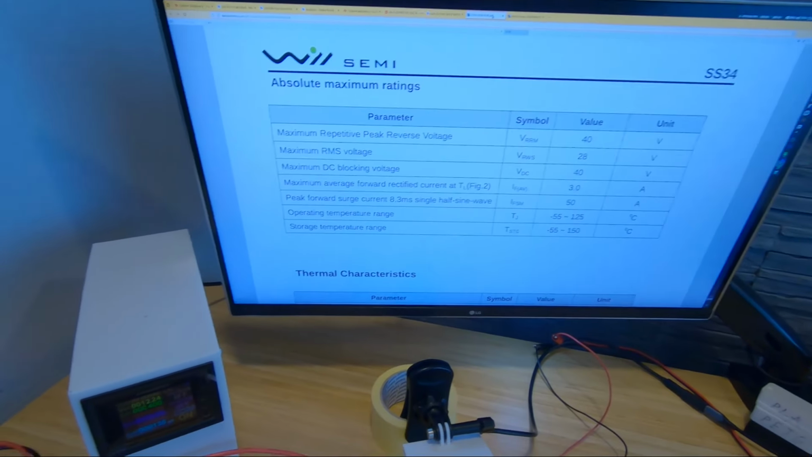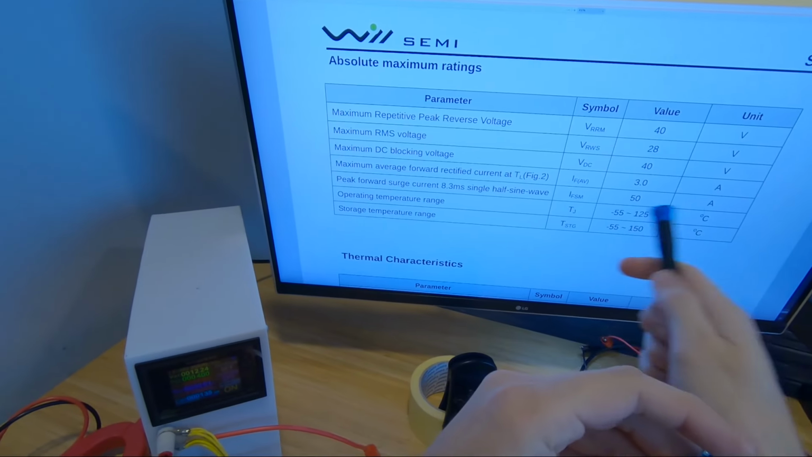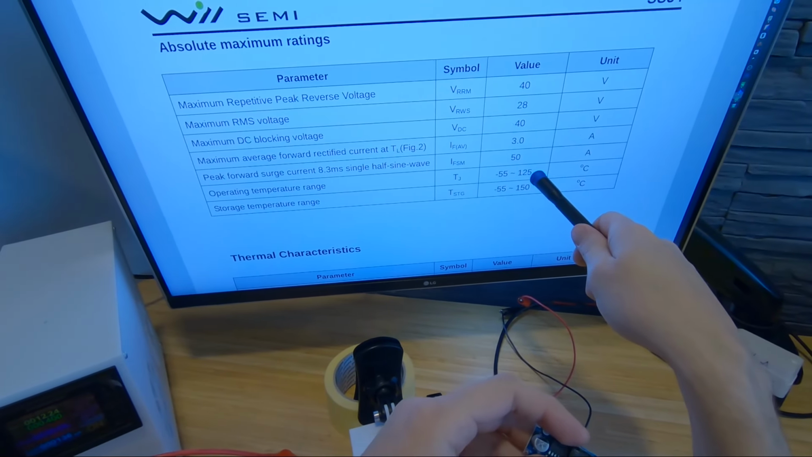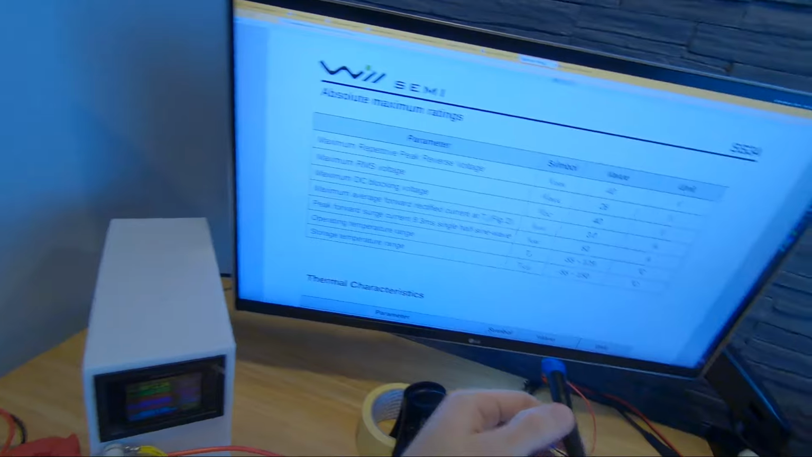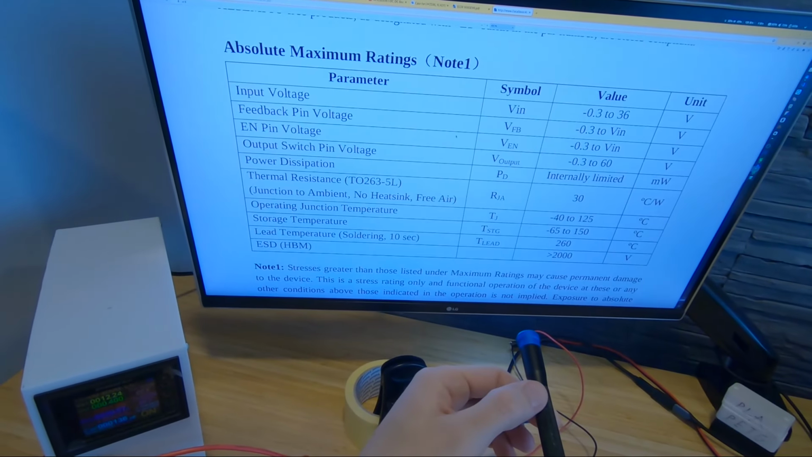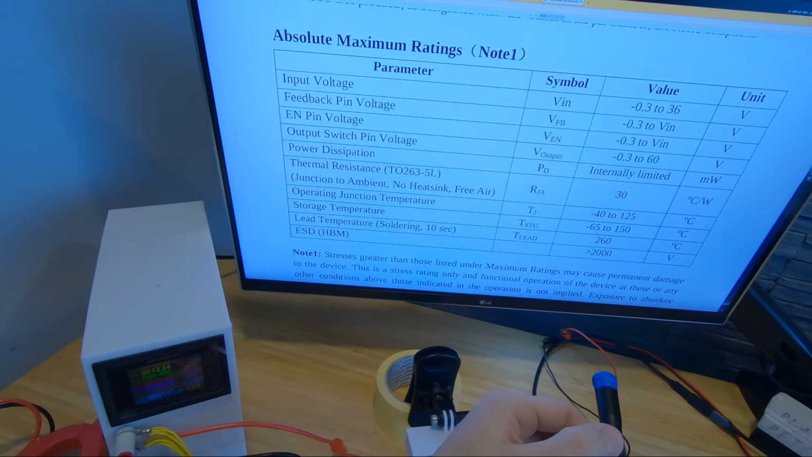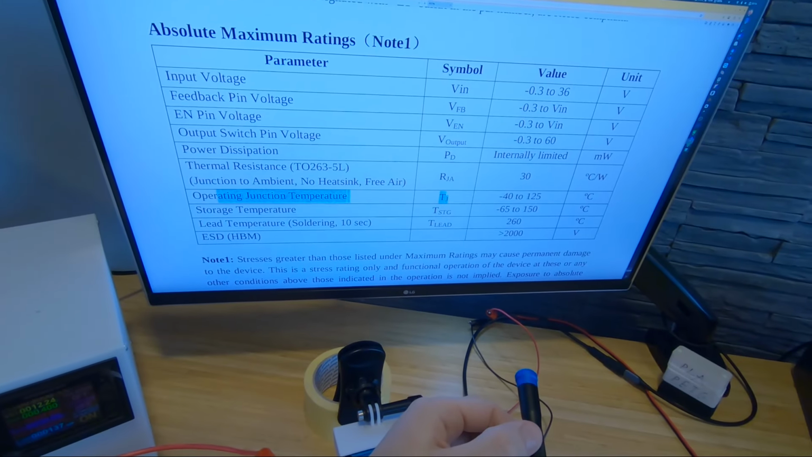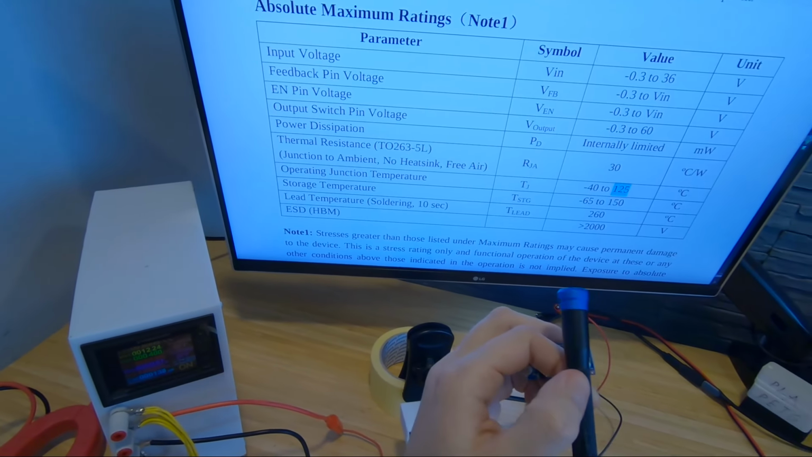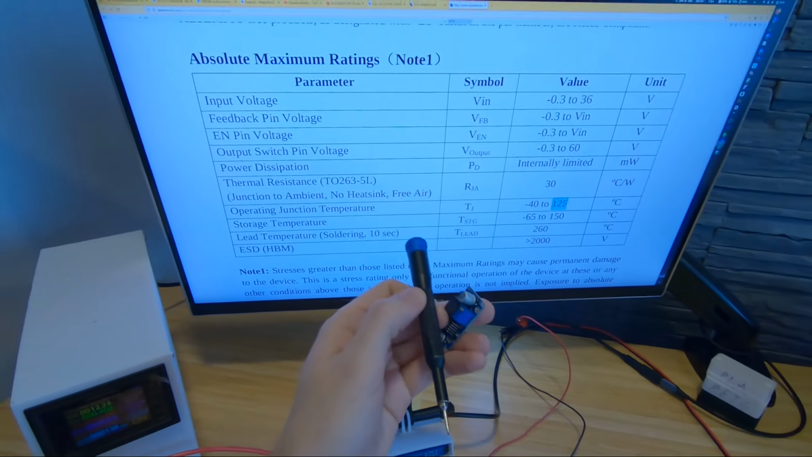Forgot to add for the specification. On the diode side, which is the small one, the maximum operating temperature is 125 degrees Celsius, and on the MOSFET side, the maximum temperature is 125. So that is the limit before it burns down or blows up.